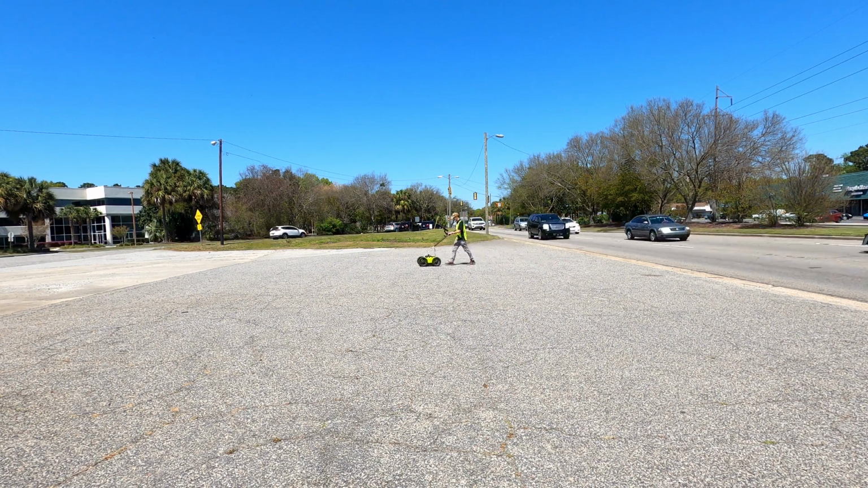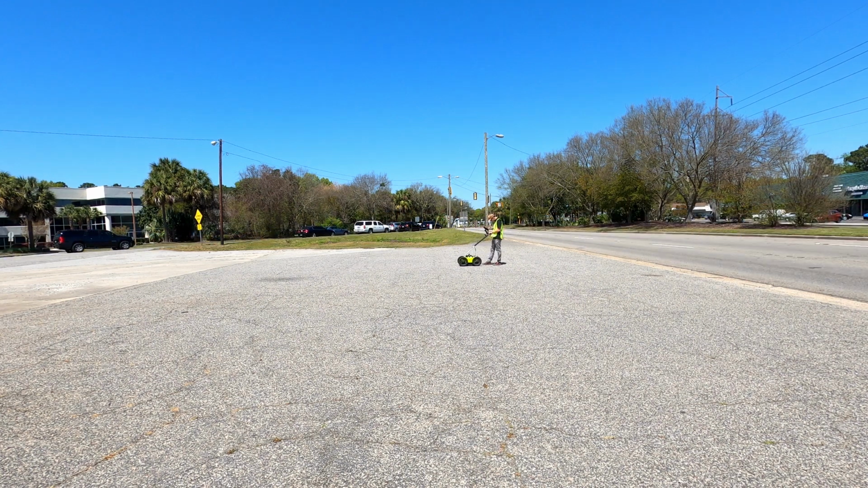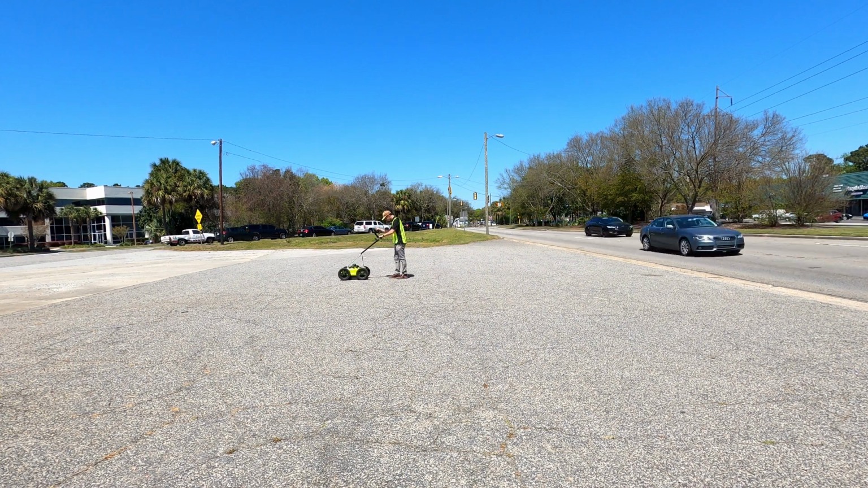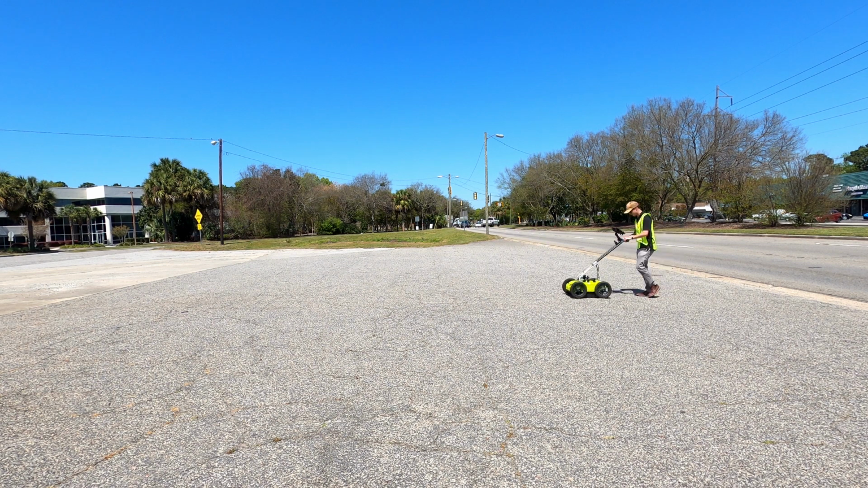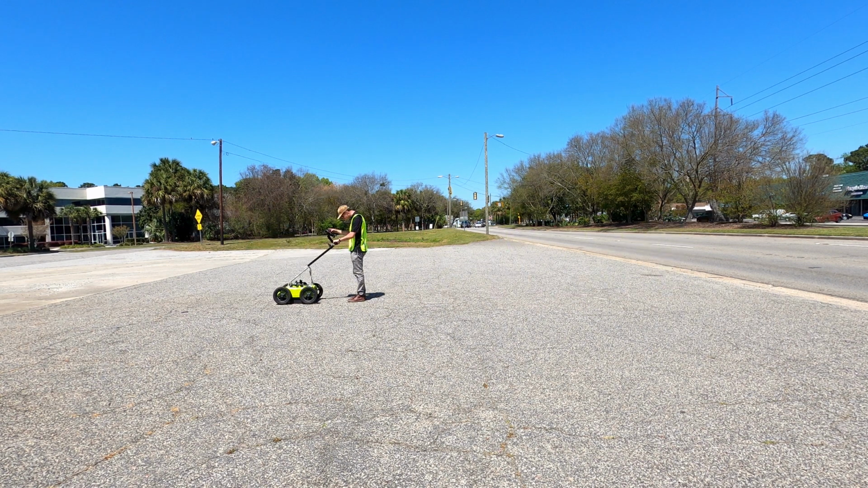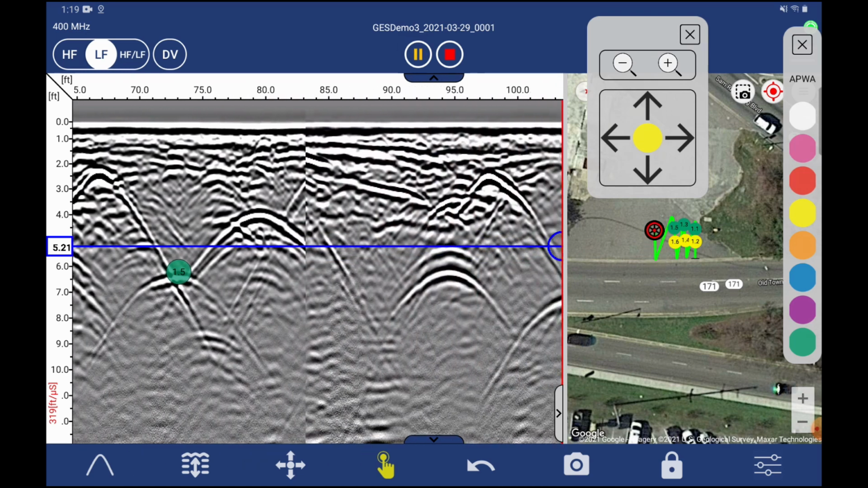Now we do have a multi-line option within Viewpoint. So if you want to do a true multi-line grid, you're more than welcome to, but because we have this internal GPS, it kind of enables us to create this field sketch on our own and use whatever technique we like. Now this is what my screen is looking like while I'm doing this scan.